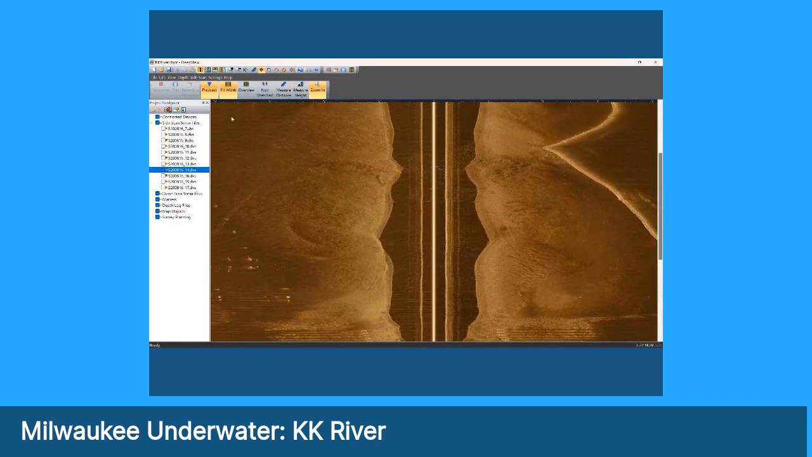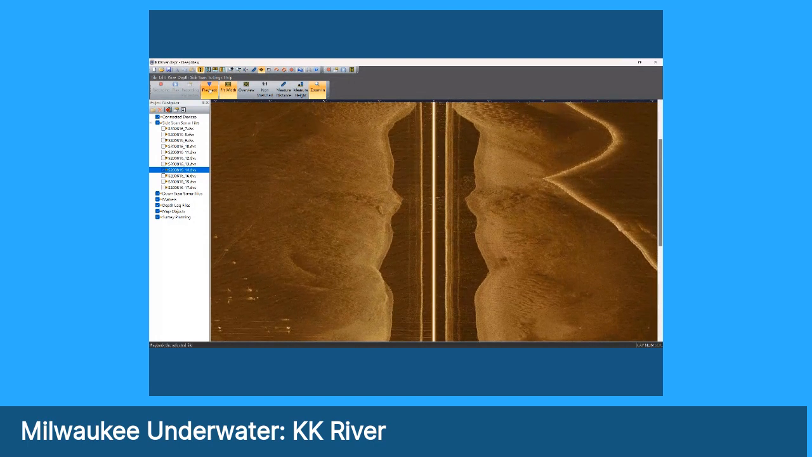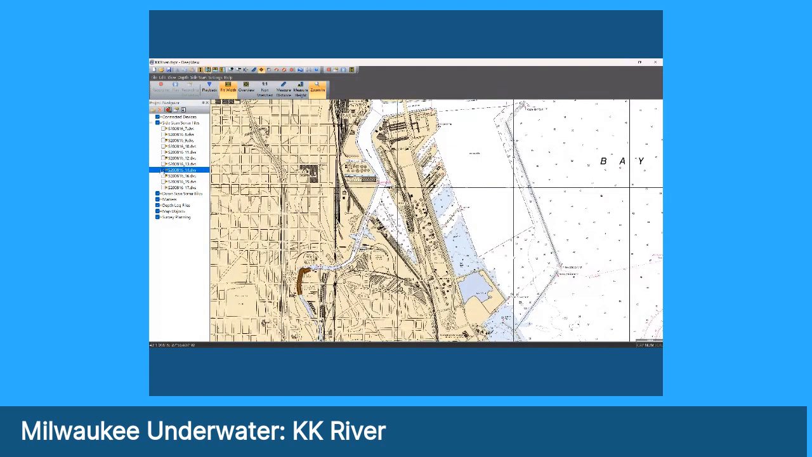I would say that is not the case with the other rivers in Milwaukee. They have a good deal more debris on the bottom than the KK. All right, let's move on and see what else we have here to show you.